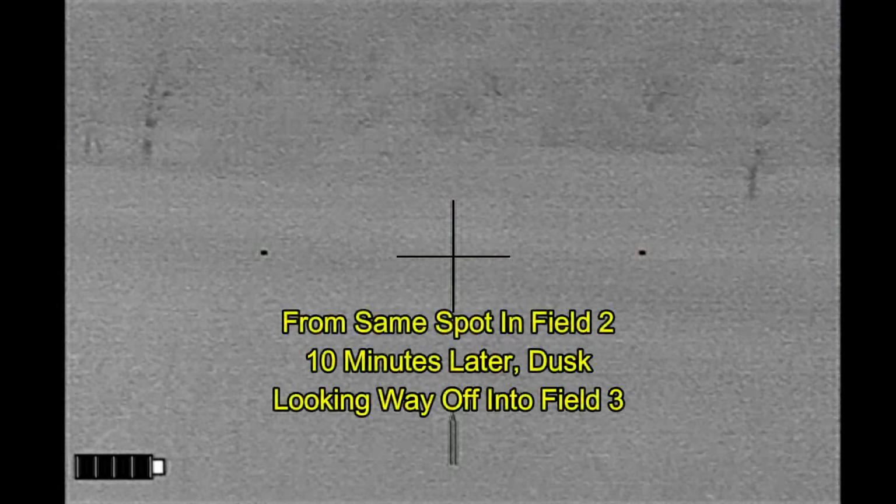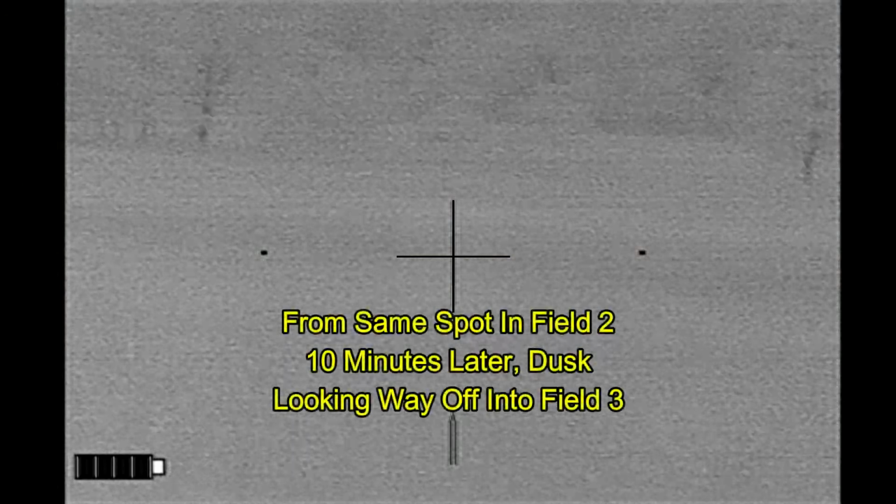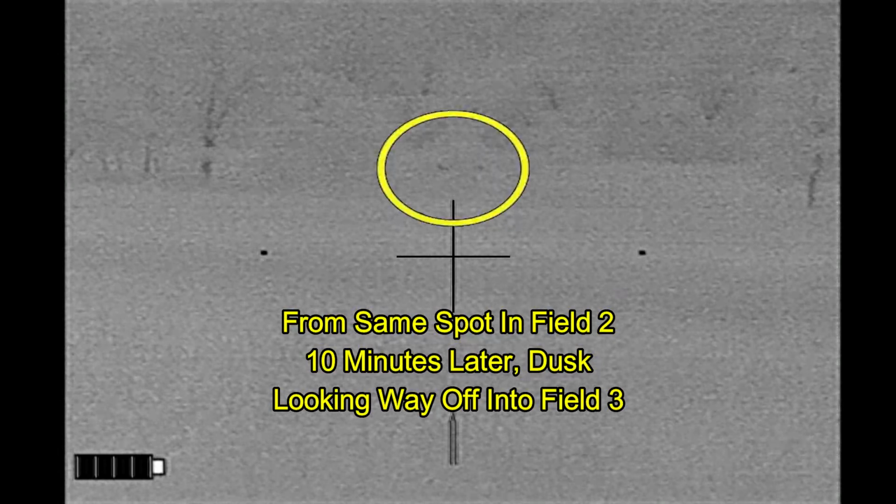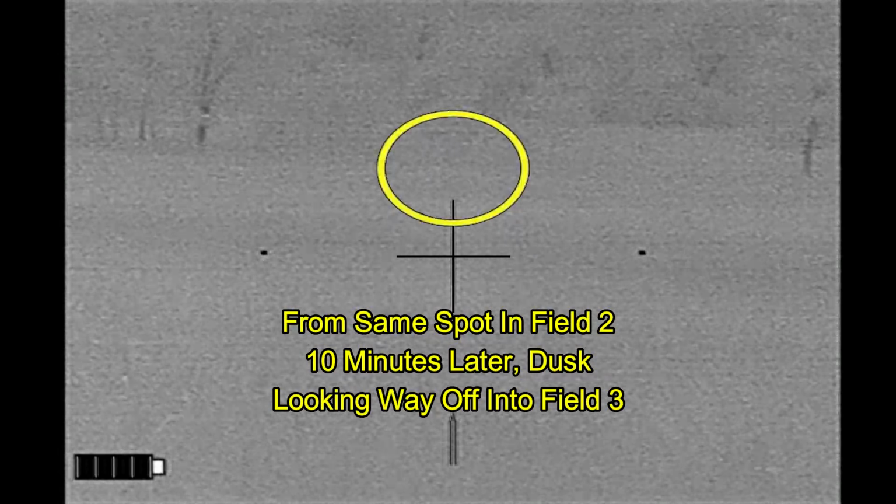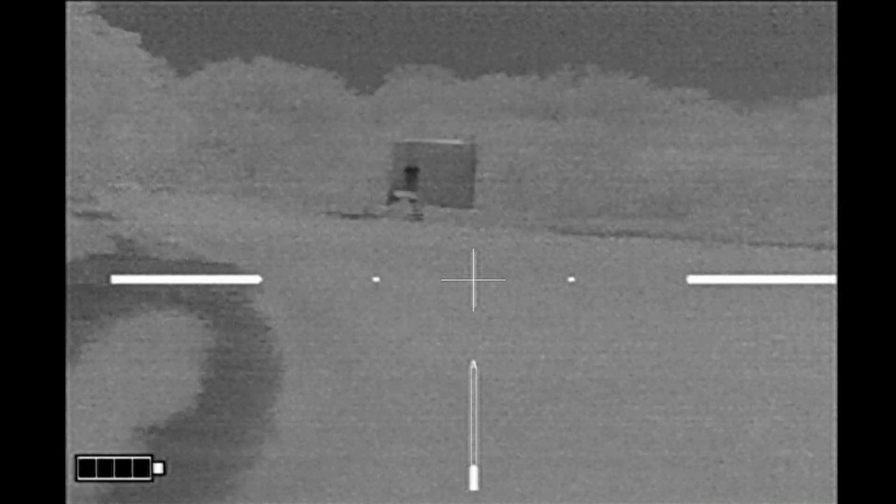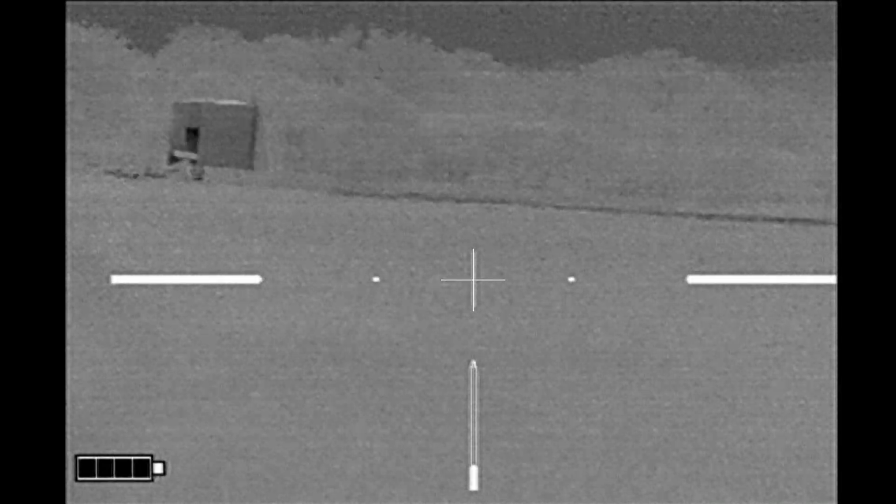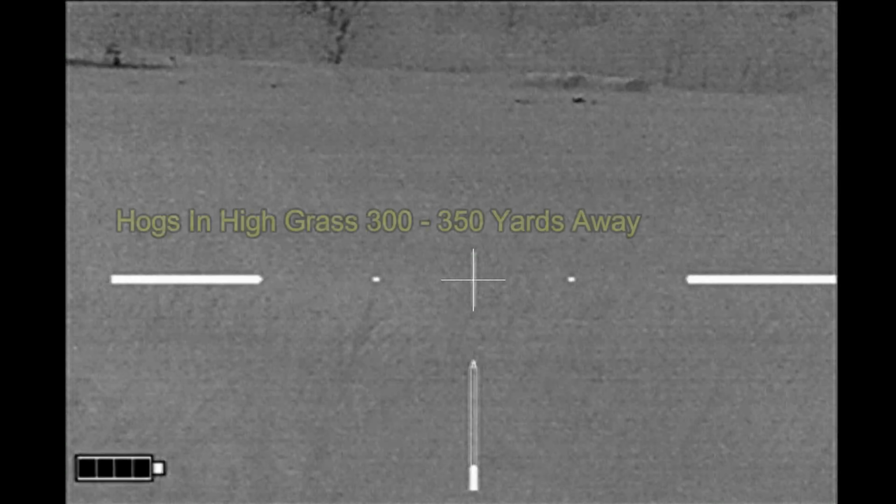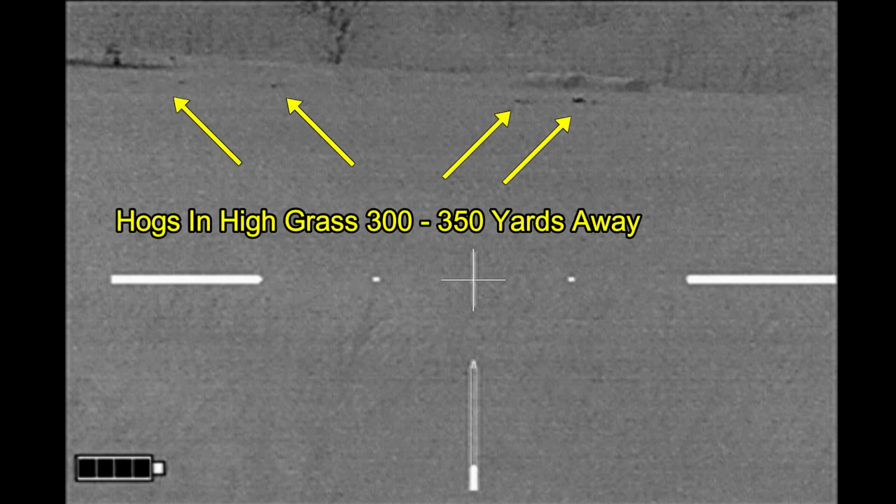And here I'm standing in the same place using thermal, gazing over into field 3. And all those little dots out there that are moving around are going to be hogs. Here I've moved to the fence between fields 2 and 3. And it looks like there's going to be a lot of hogs out there.